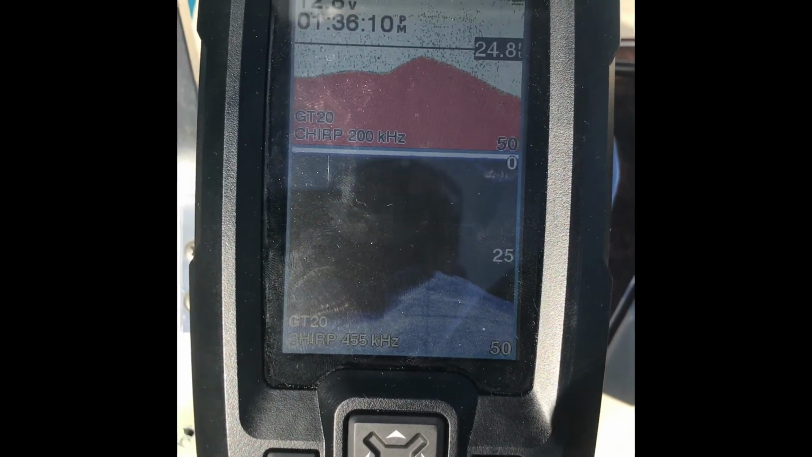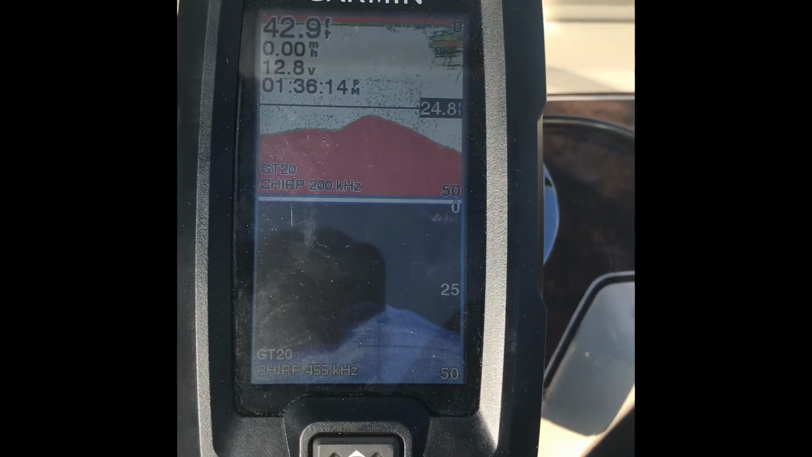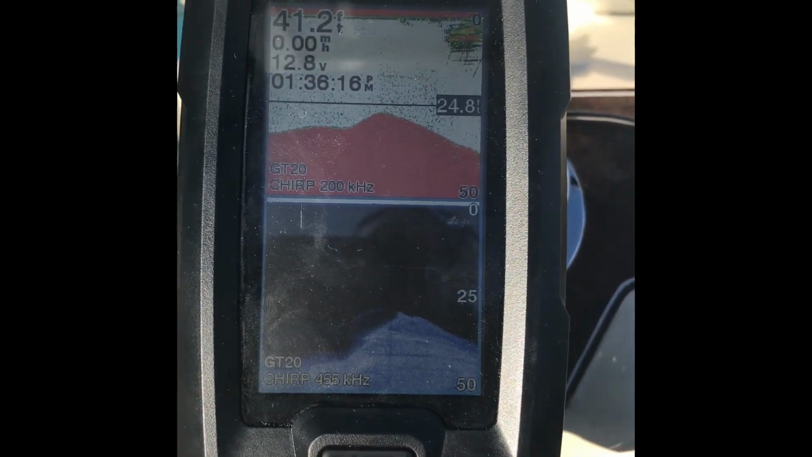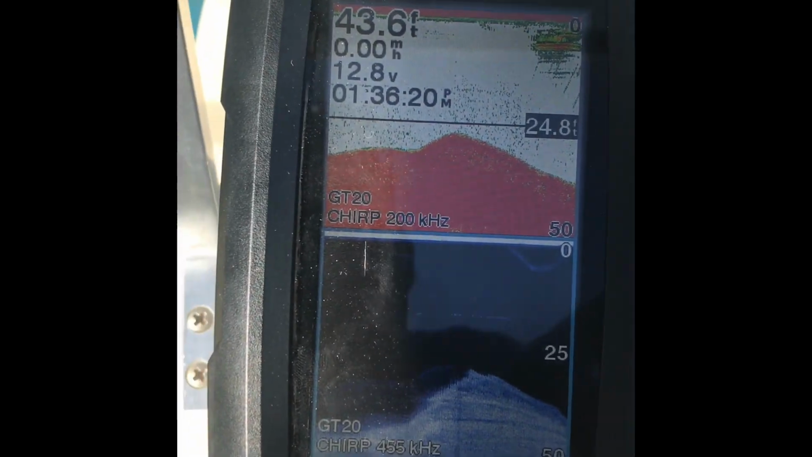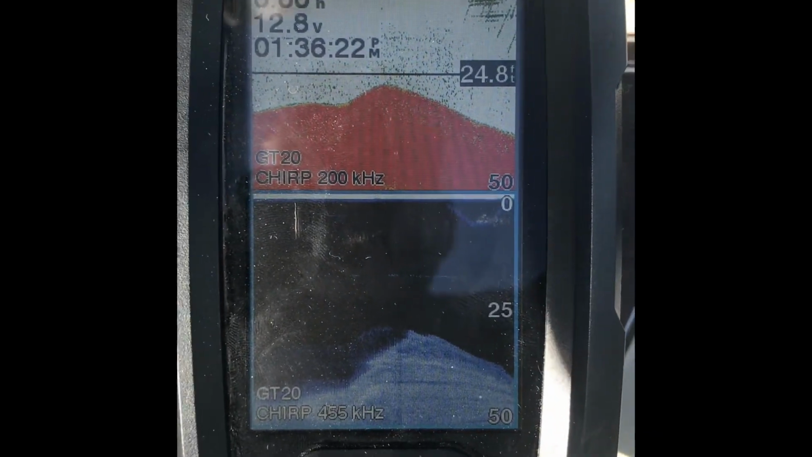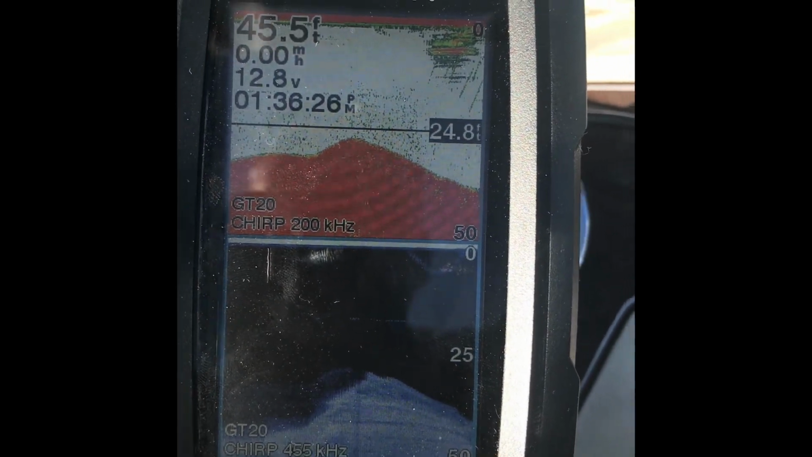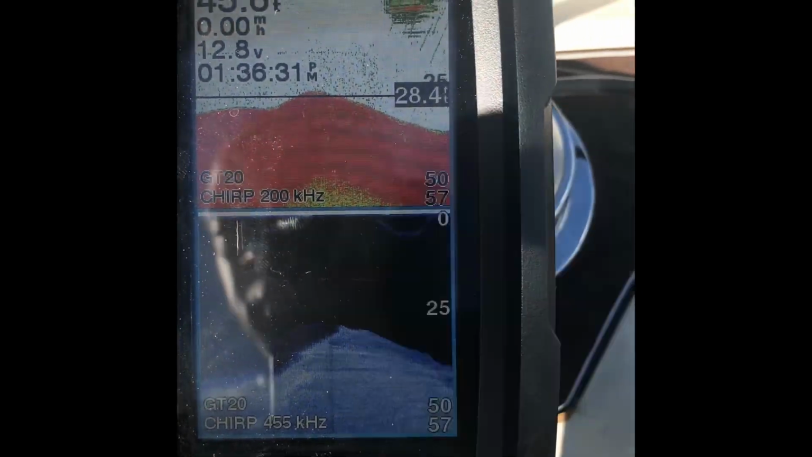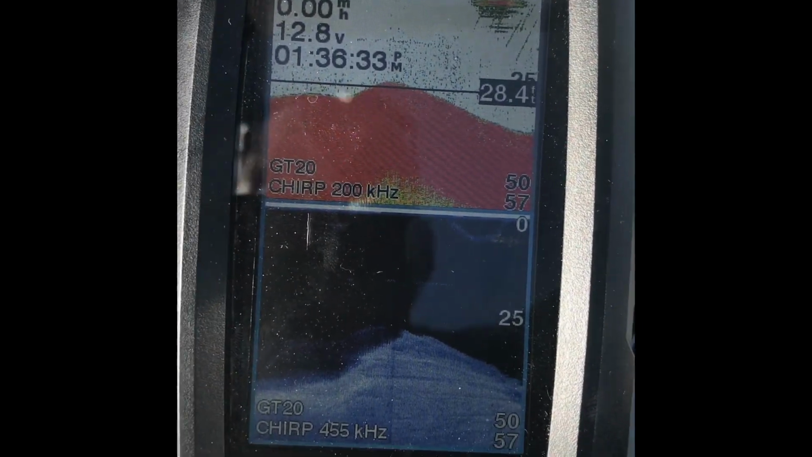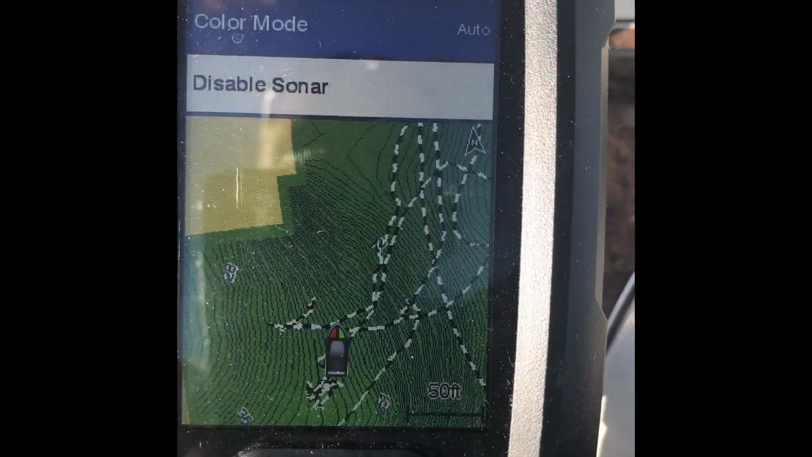As far as the clear view, this is definitely, I don't know if it's because of being able to use the different colors that's making it seem more vivid and giving a better down image, or if it's the transducer, the GT20TM. Either way it goes, I'm really pleased with that. Now, as far as the contour mapping, I guess I could go in through there.